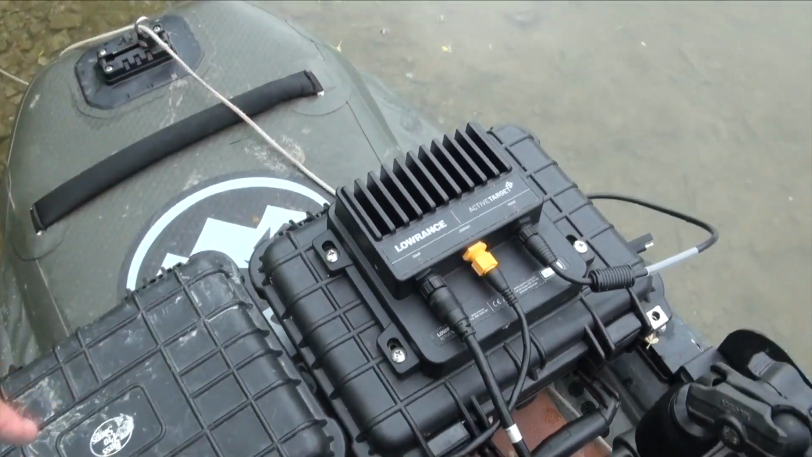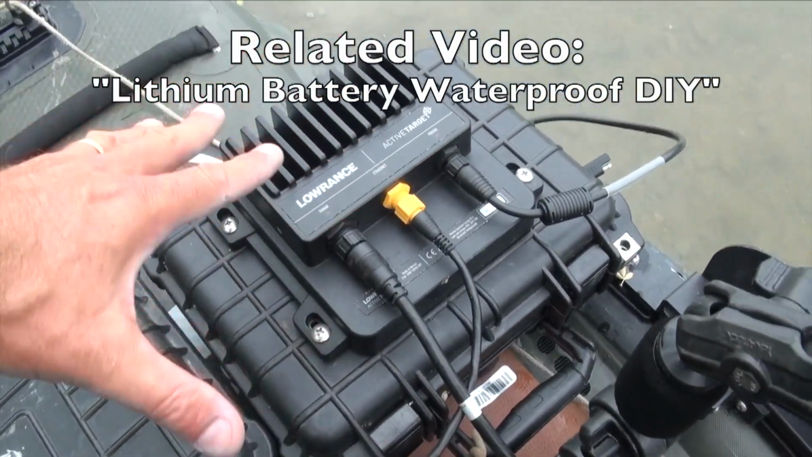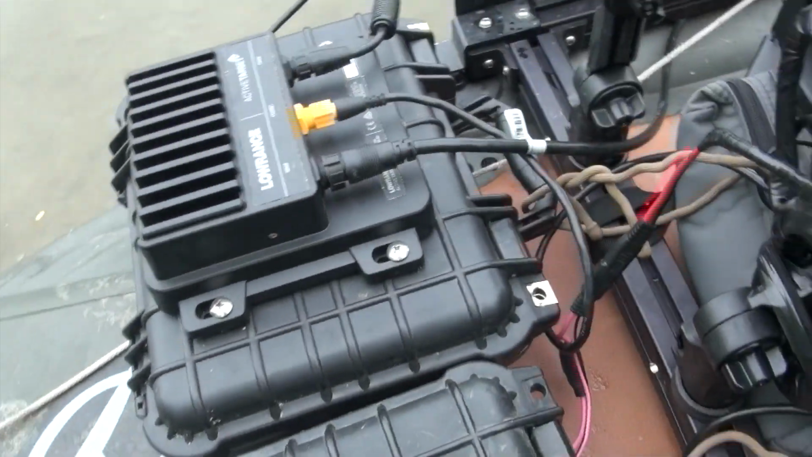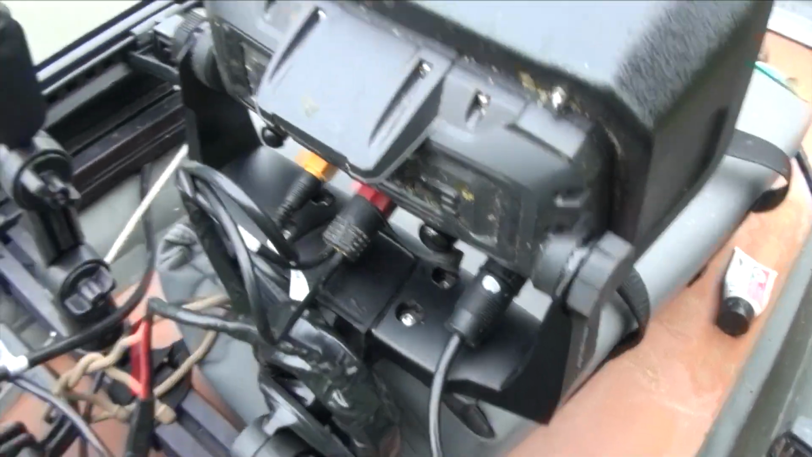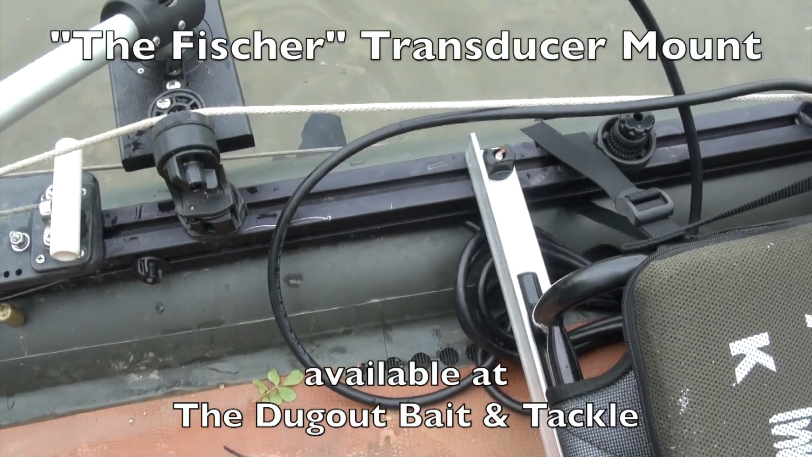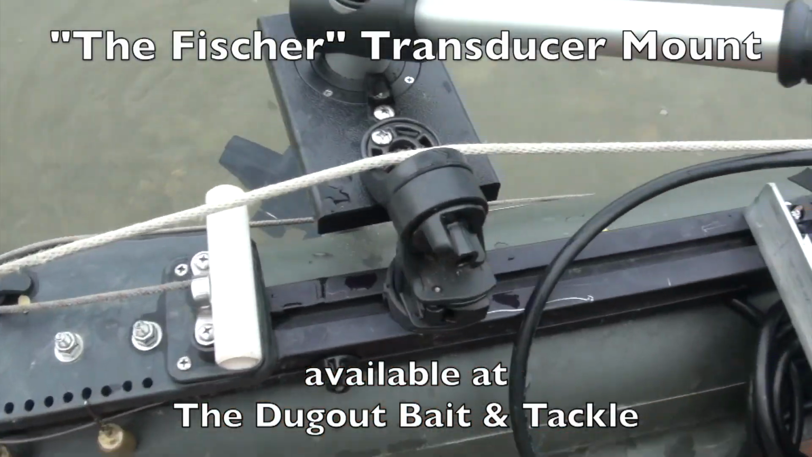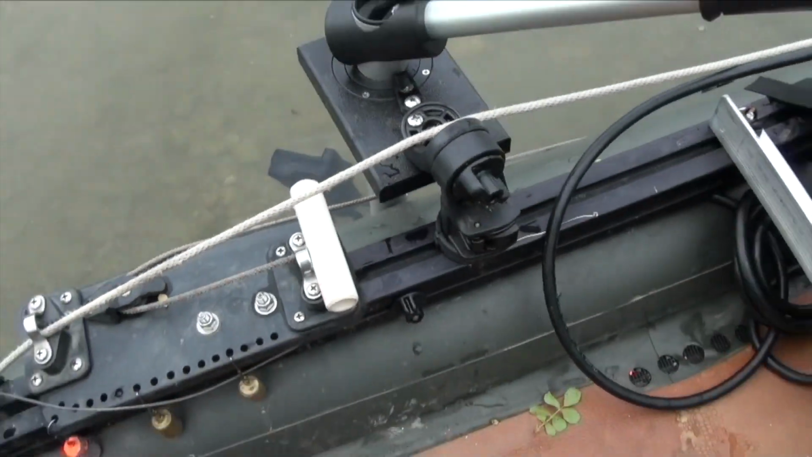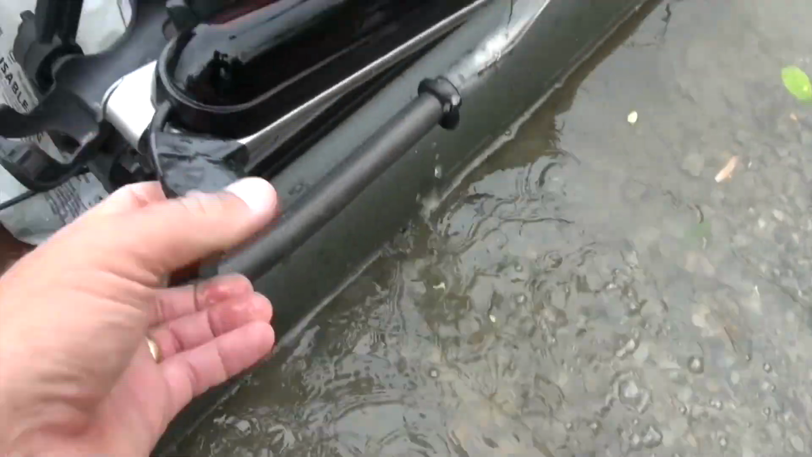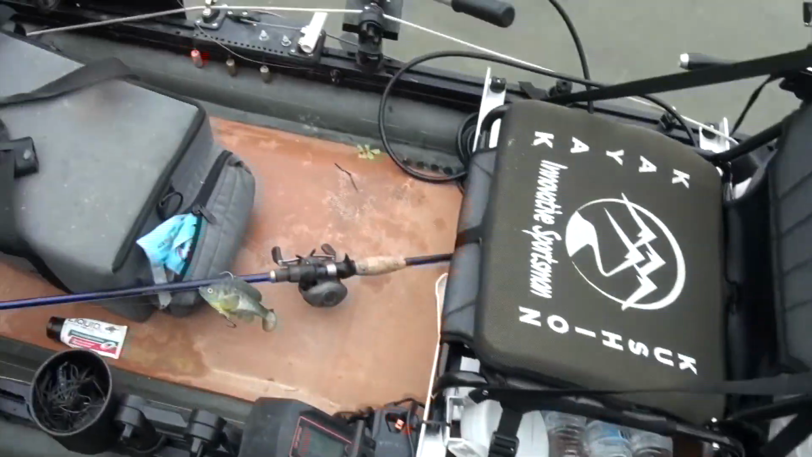To power the active target, I have a separate one. I'm not going to open it. It's the same battery and it's waterproofed, and I have a video on how I set this one up. It took me some time to figure out how to make sure that everything hooked up correctly, to have both the active target transducer here, which this one is called the Fisher. It's sold at the Dugout, and it has that transducer there, that active target. I have the regular sonar transducer here on a Yak Attack switchblade arm transducer mount. And what else have I changed?